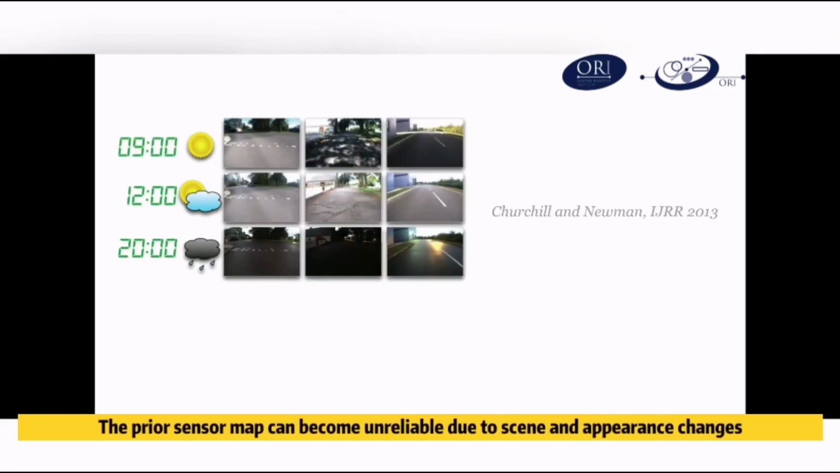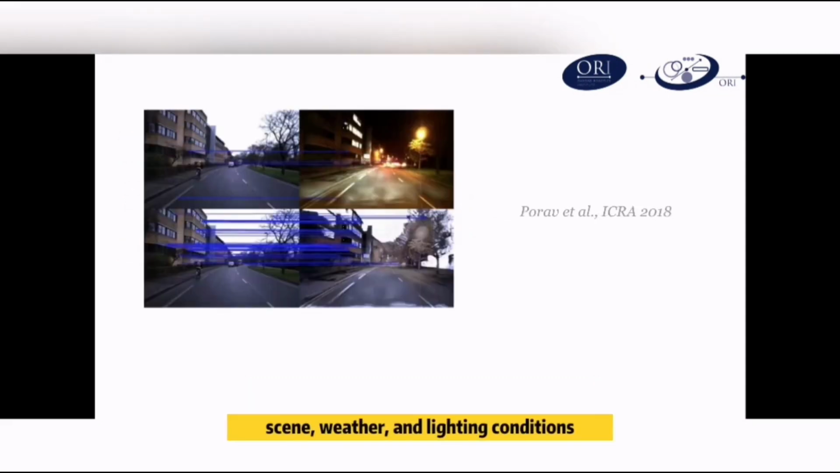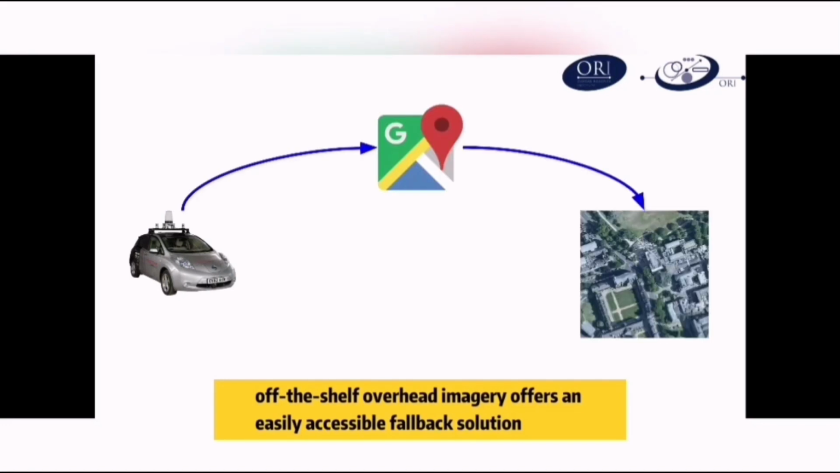The prior sensor map can become unreliable due to scene appearance changes. Typical solutions include collecting multiple experiences across various scene, weather, and lighting conditions, or learning some kind of domain transfer, for example, from daytime to night images. In extreme scenarios where the prior sensor map is completely unusable or missing, off-the-shelf overhead imagery offers an easily accessible fallback solution.